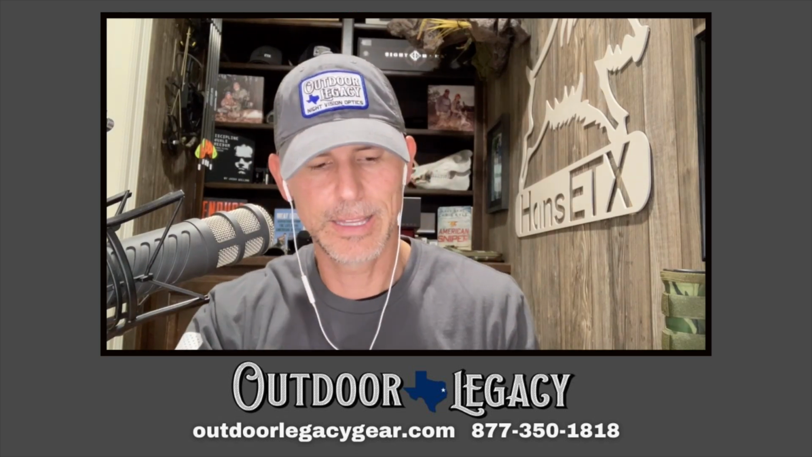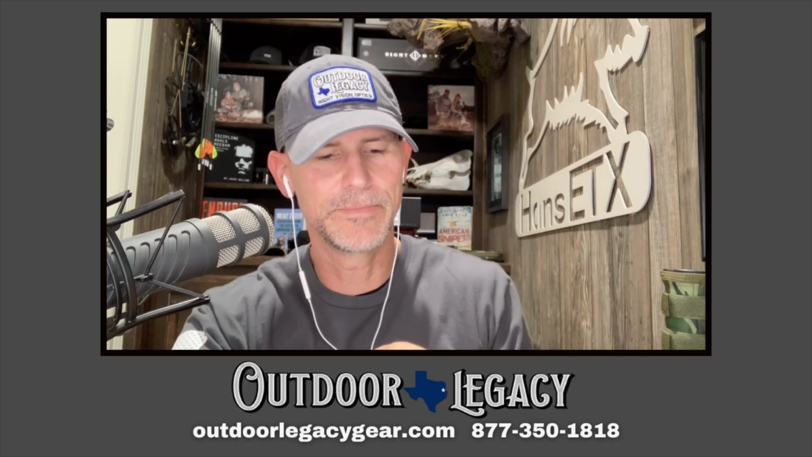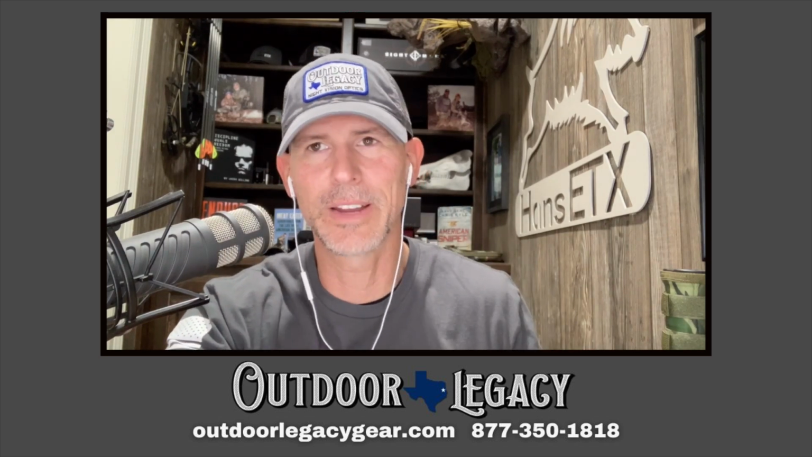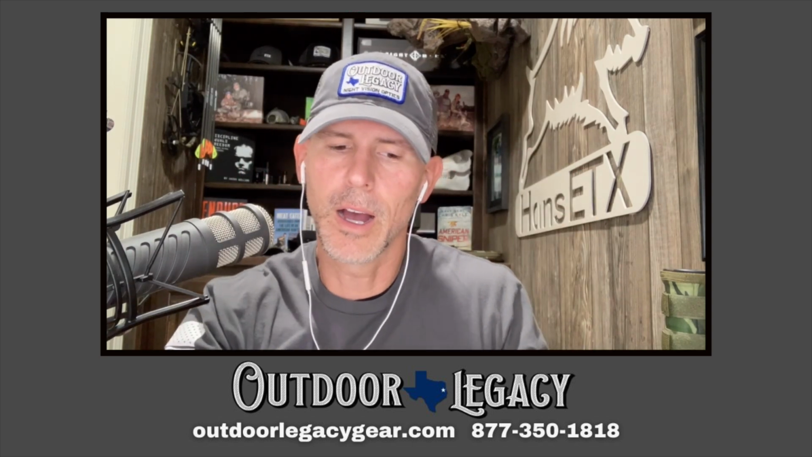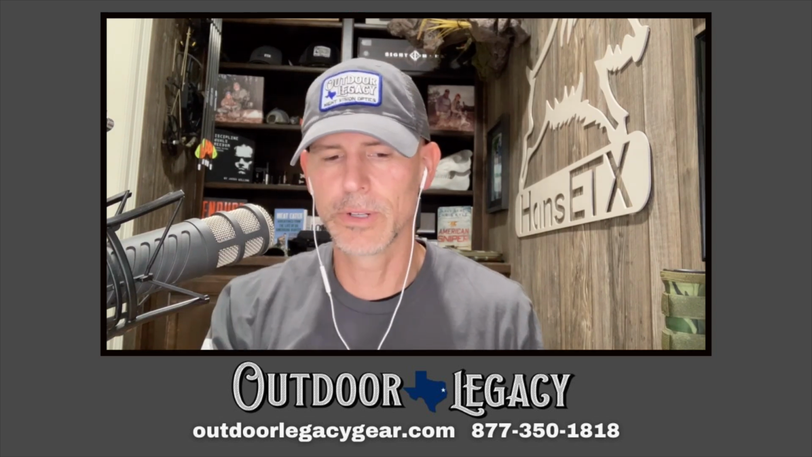It's got these fancy looking little battery cap covers. You don't need it, just unless you're going to be traveling or you want to put it on there, keep the end safe while it's not in the optic. But it's got your charging base. So if you want to put the removable battery on a charging cradle, you sure can.